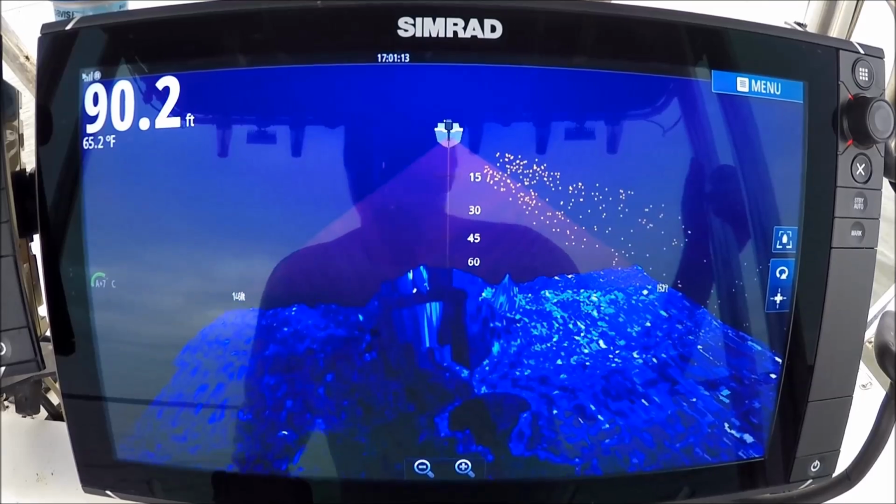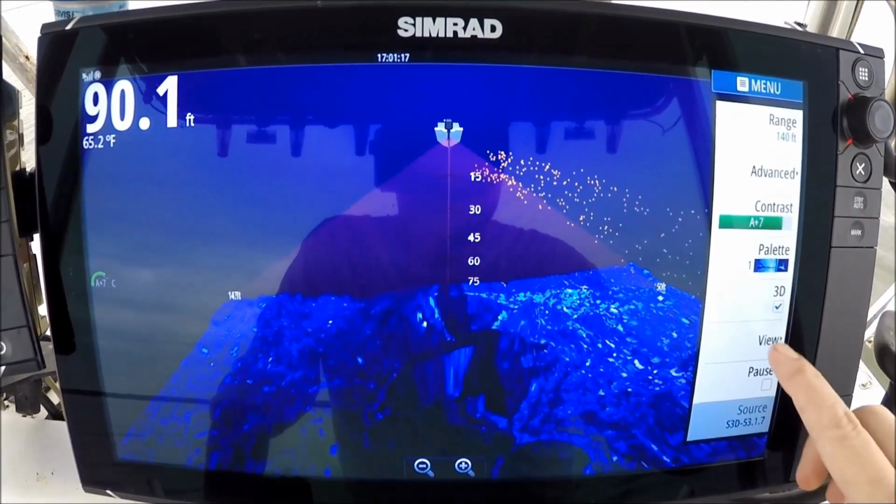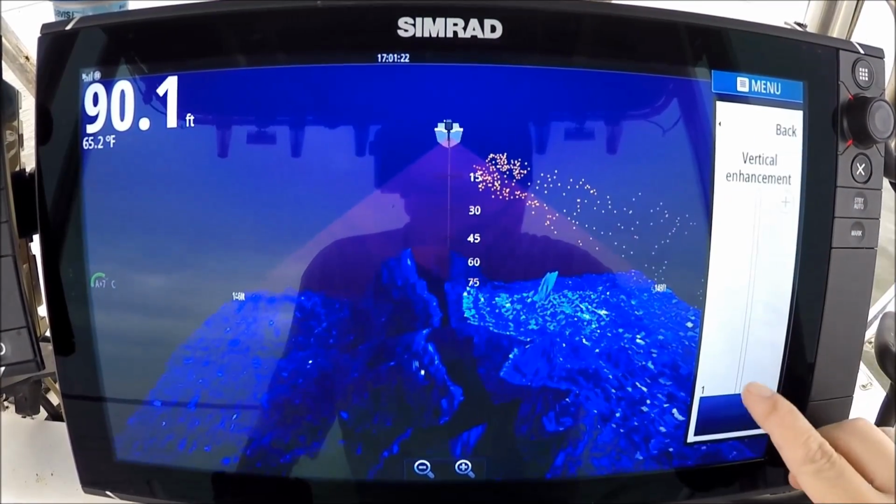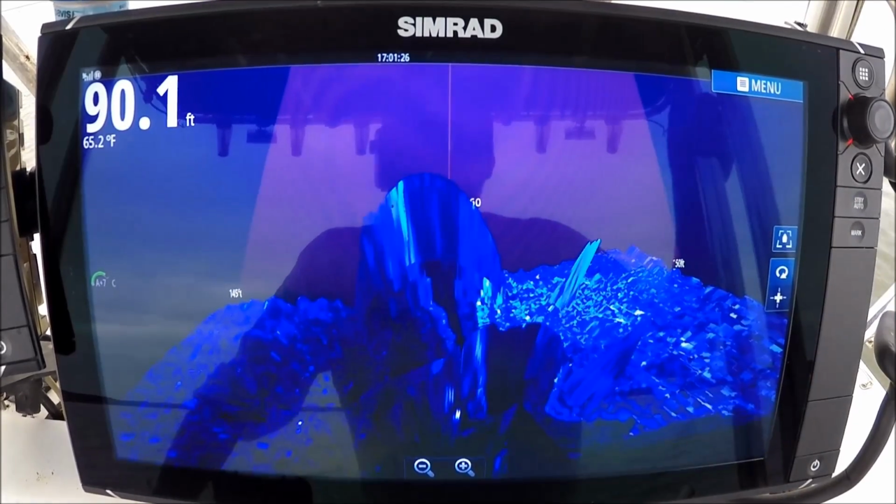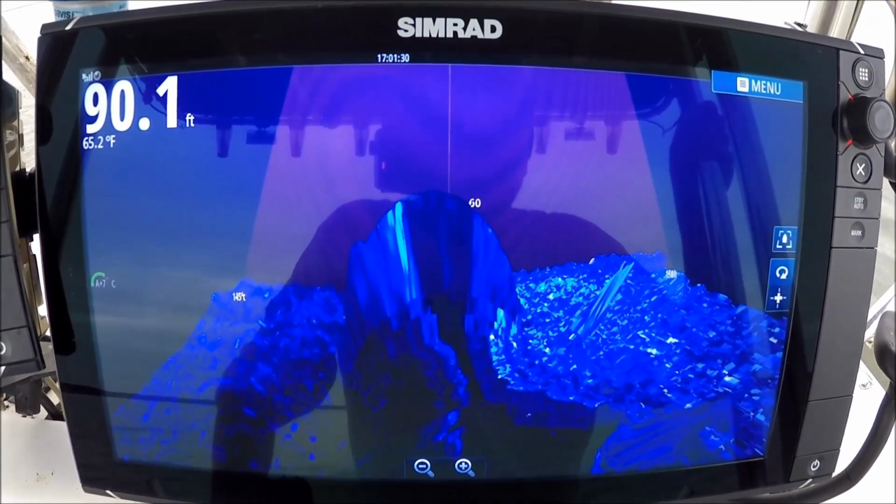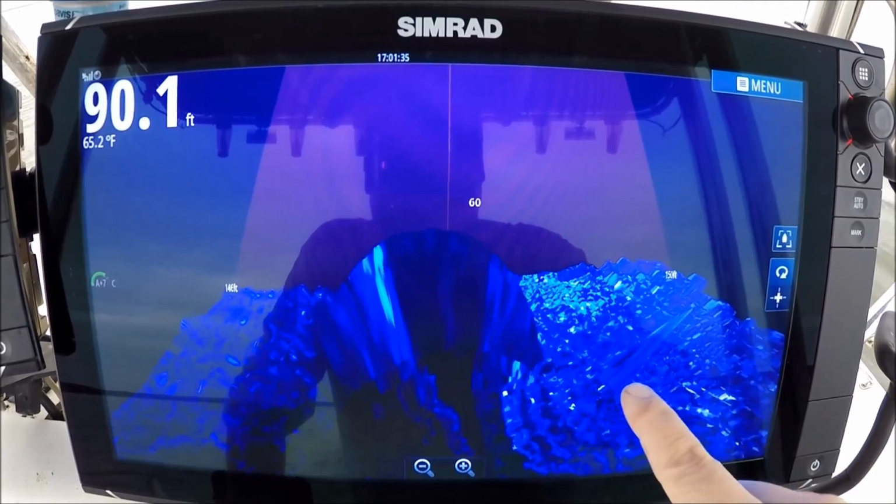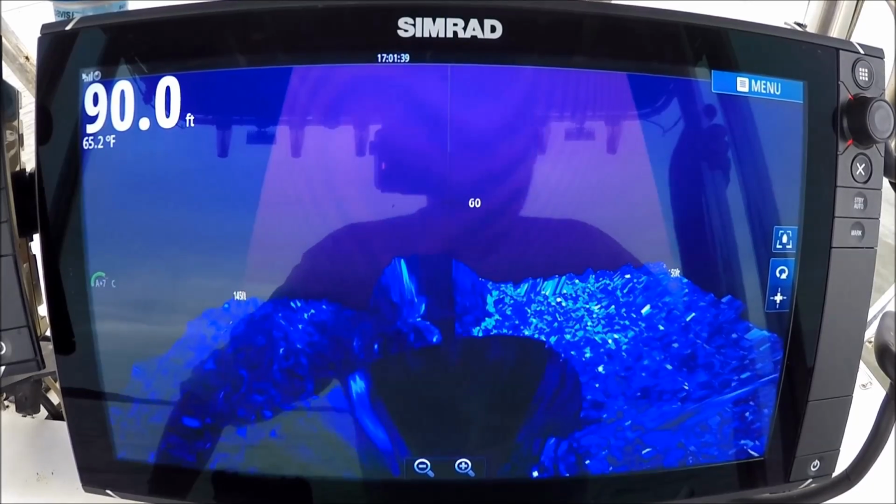One cool feature, it has this vertical enhancement, which helps us see little tiny changes in the bottom. What we can do is turn this up. It probably works really good in deeper water like this because, you know, 90 feet of water, say a boulder pile that's 12 feet high off the bottom, you might miss it, but now it's going to jump out at you like that. It makes them look bigger than they are, so you can find them.